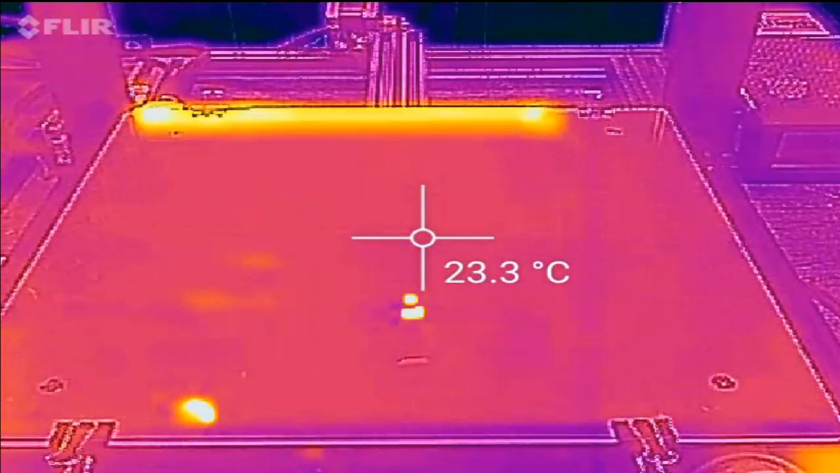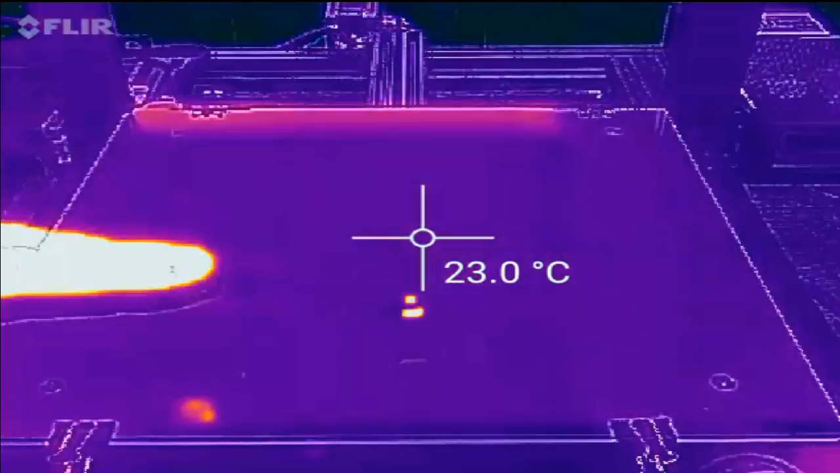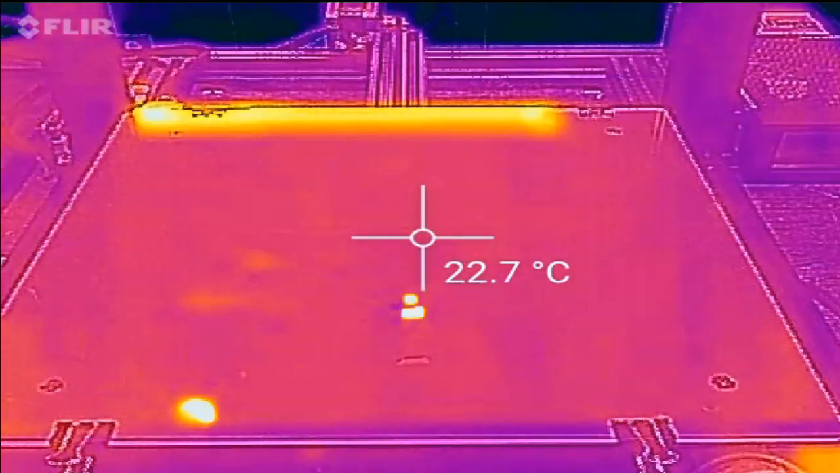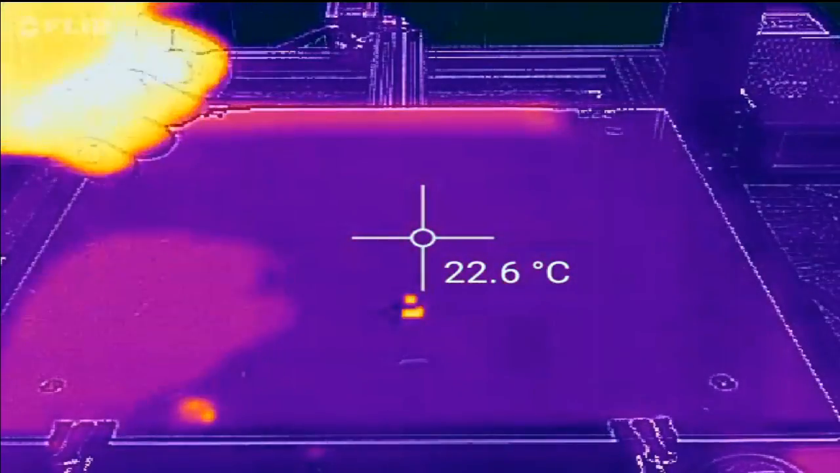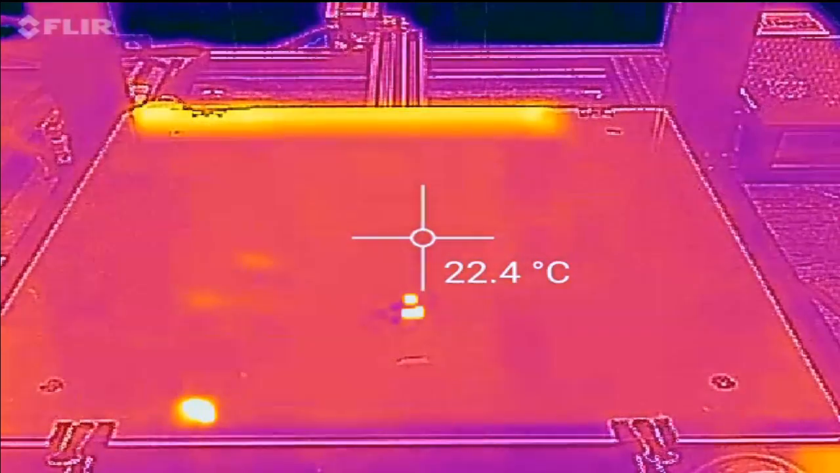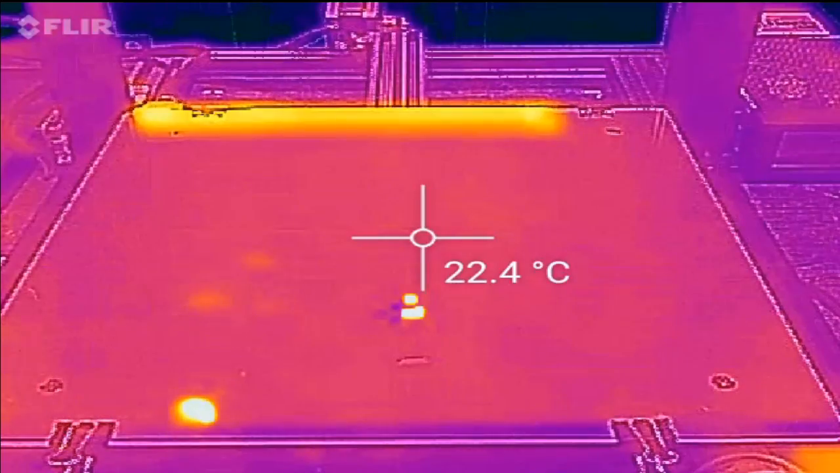Okay, so right now we have the bed just sitting at room temperature. I've got the reticle, as you see on the screen there, set at the center of the bed. Now this reflection you're seeing back here is actually from the ballast of the fluorescent light above it, so that really has nothing to do with the bed.